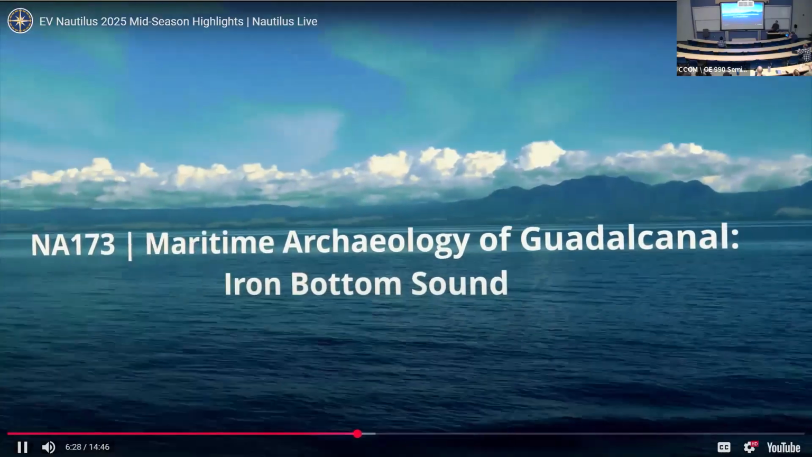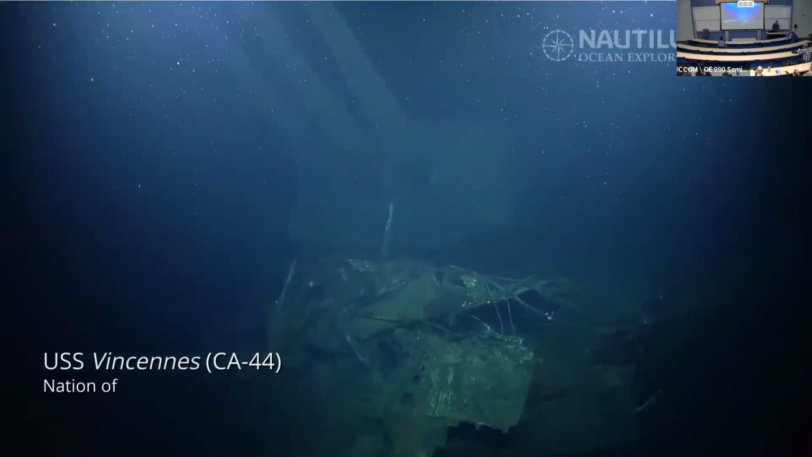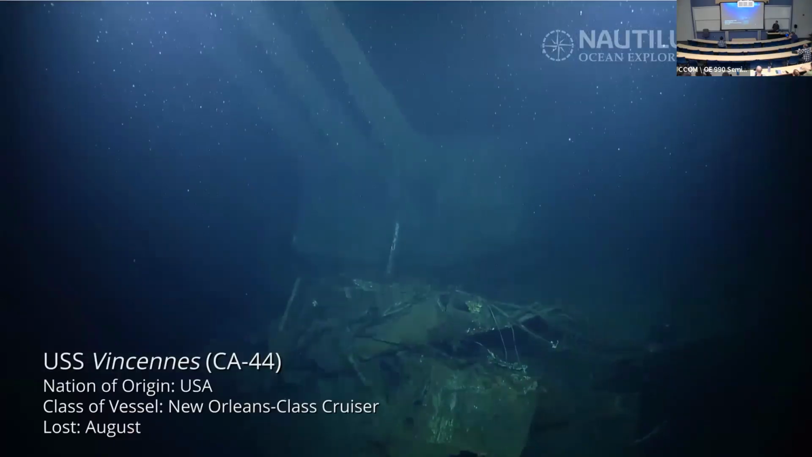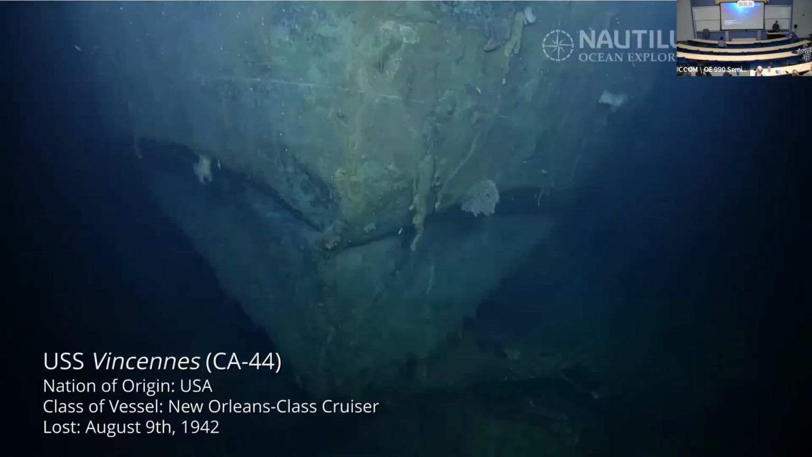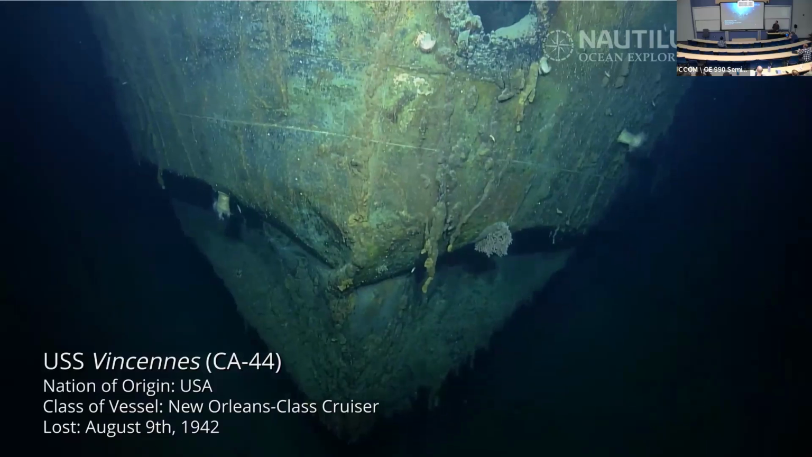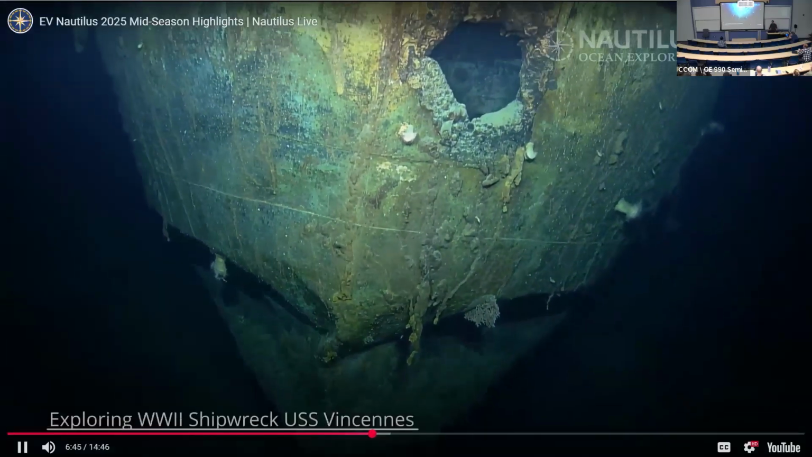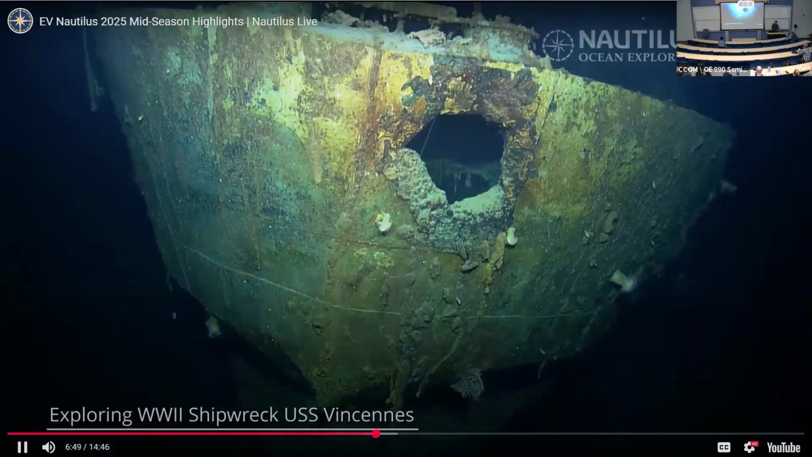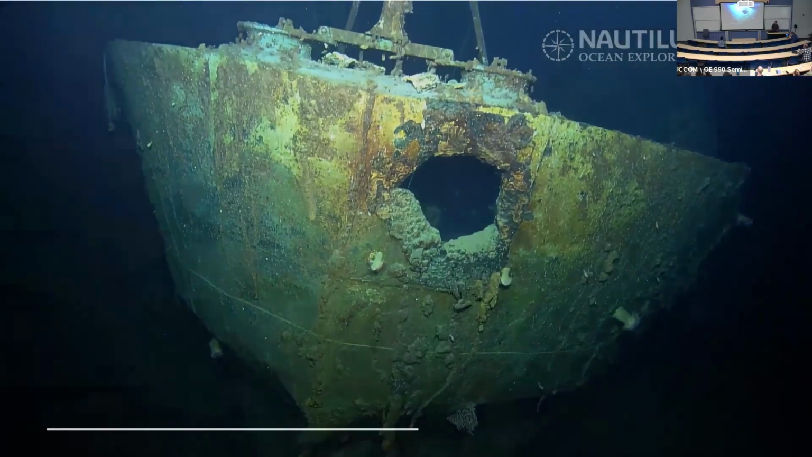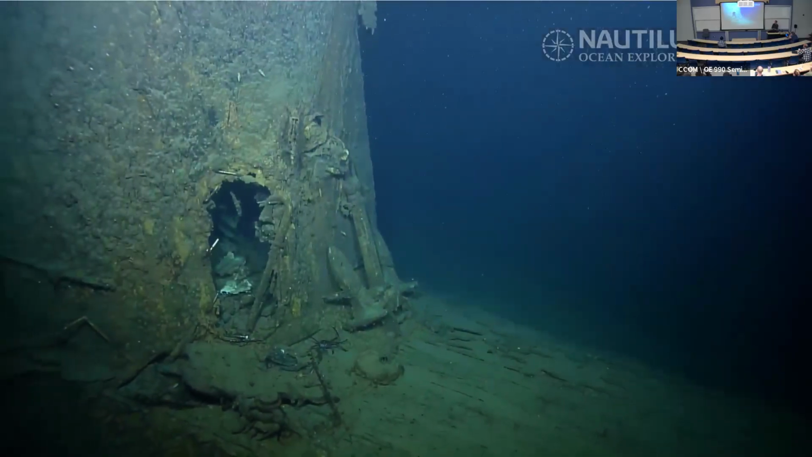Incredible to see it come out of the dark like that. Wow. Yeah, the ship is the USS Vincennes. USS Vincennes, along with USS Astoria and USS Quincy, were patrolling this area when they came across several Japanese ships, and within about an hour, USS Vincennes sank to the depth here, about 1,000 meters, taking with her about 300 of her crew.